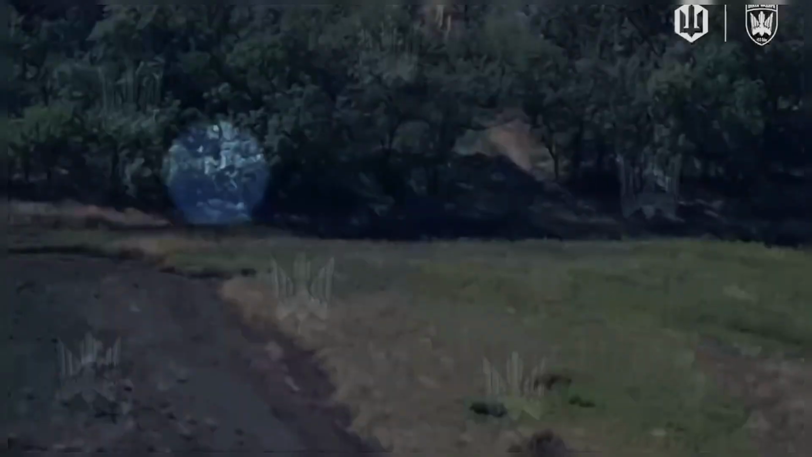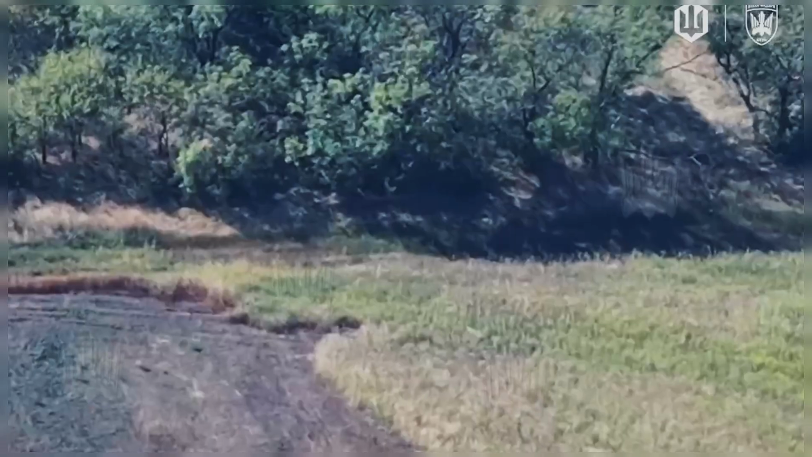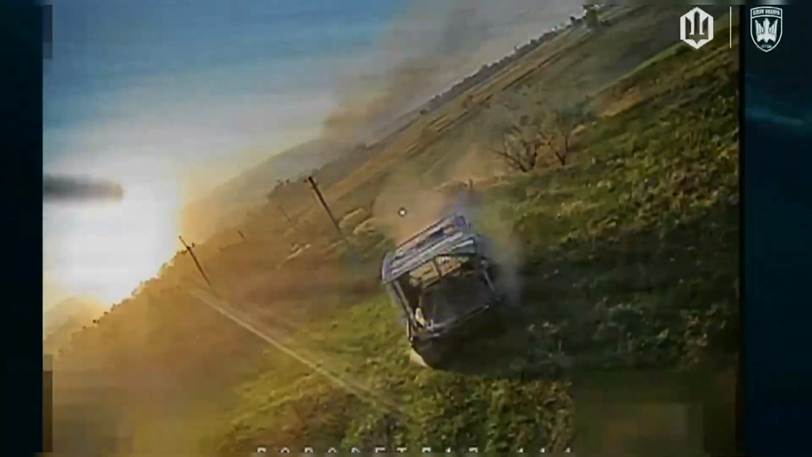Moments later, an FPV drone maneuvers through the dense tree line, scanning for movement beneath the branches. The soldier hears the hum, removes his helmet, and drops flat against the ground as if surrendering to silence. Seconds later, the drone finds him and completes its mission with precision. In modern warfare, concealment offers no guarantee. What the eye cannot see, the sensor will.